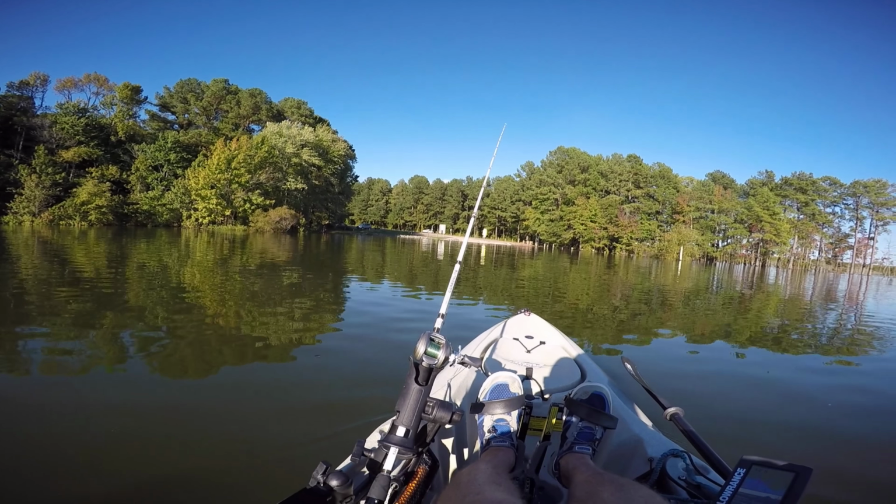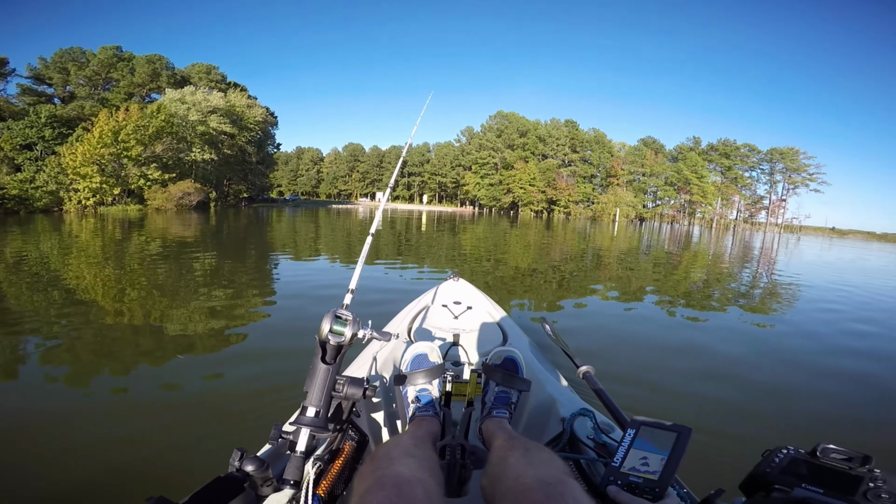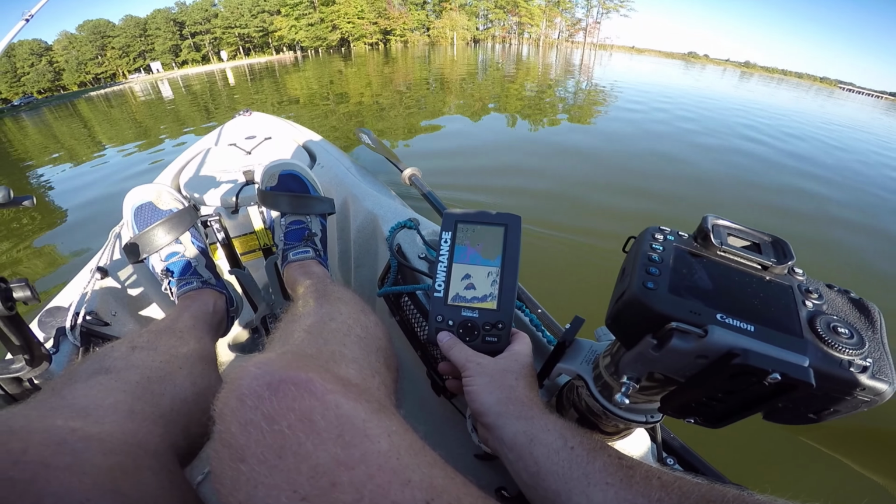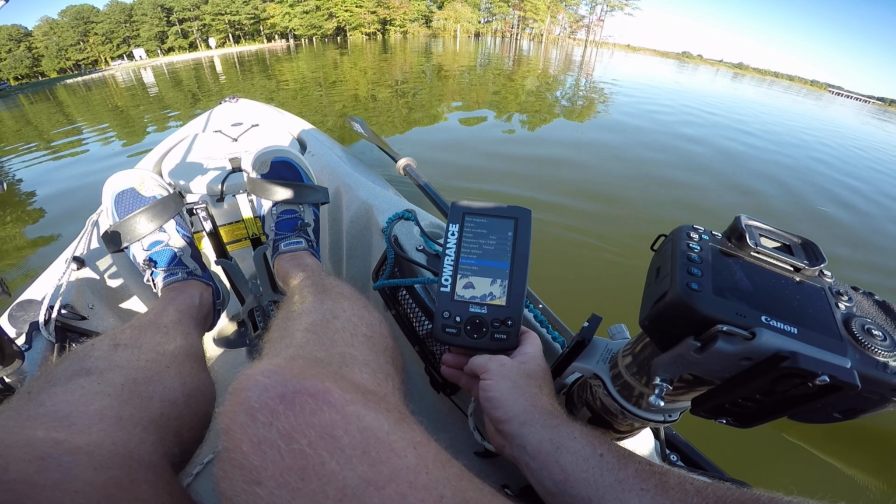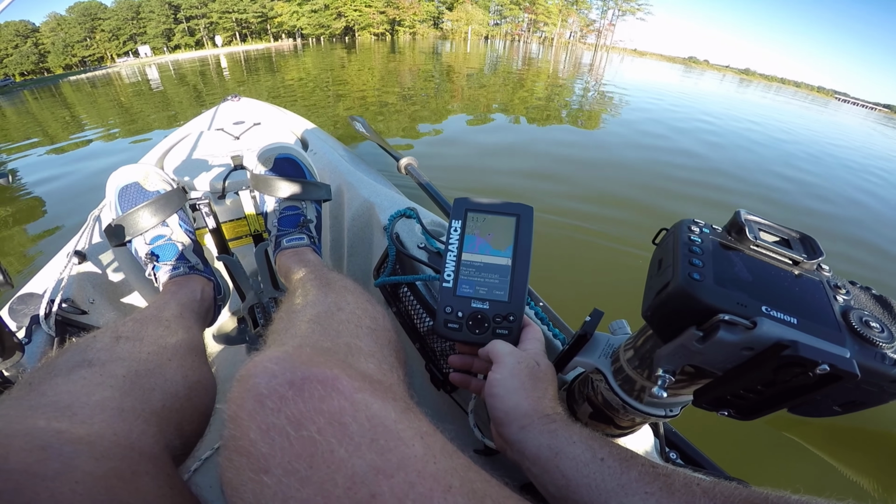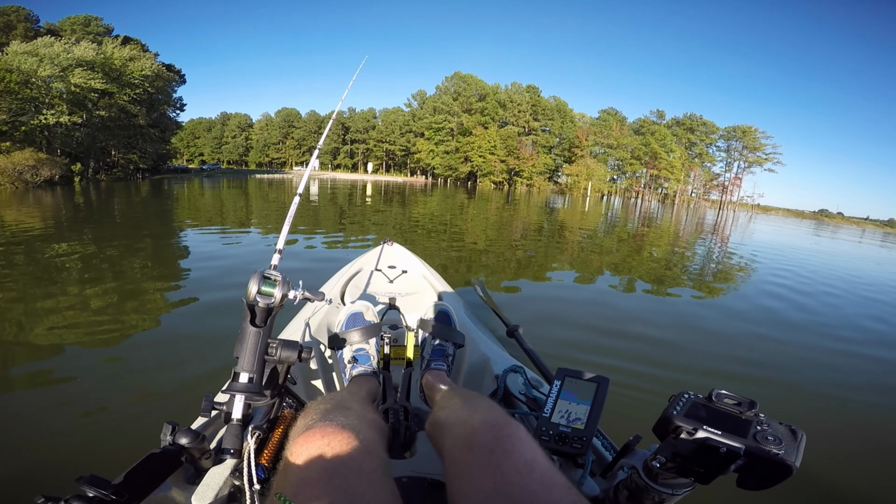So I'm back at the boat ramp, and I've been logging all my sonar data for the day. You can see the sonar still going. So I'm going to go ahead and stop the logging now. So I'll go down to log sonar, hit enter, go over and hit stop, and hopefully we'll have some good files and we'll see if we can create our own map.